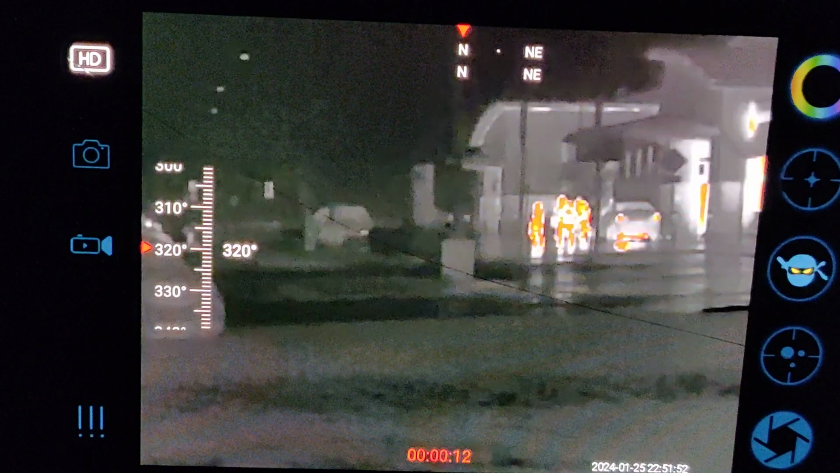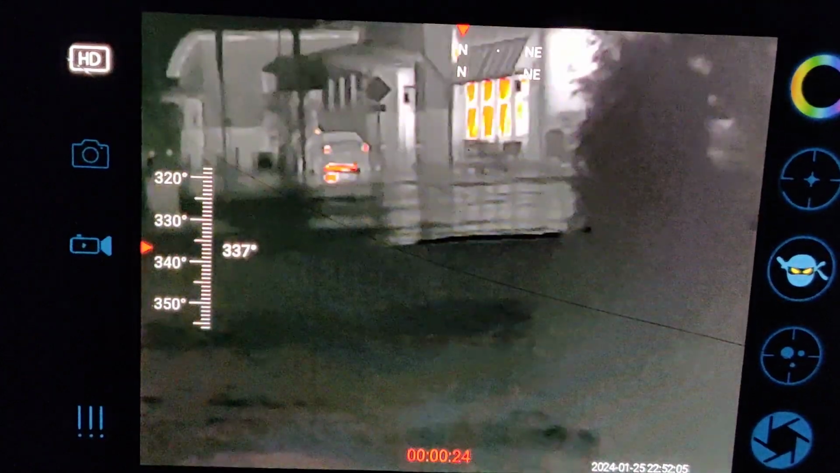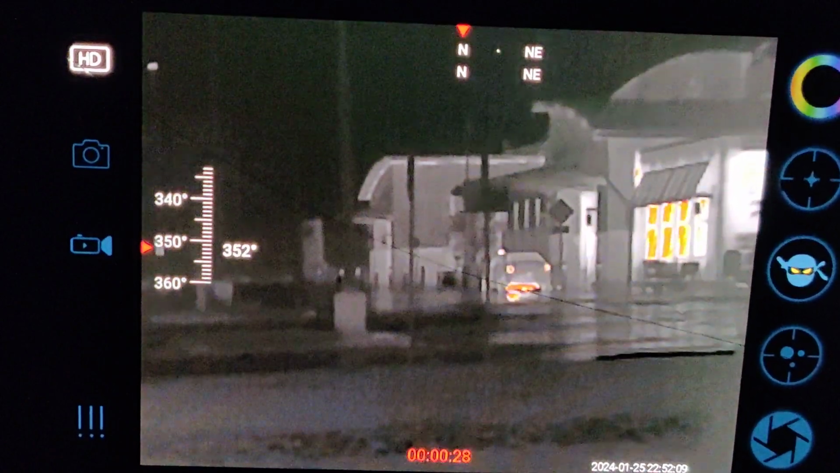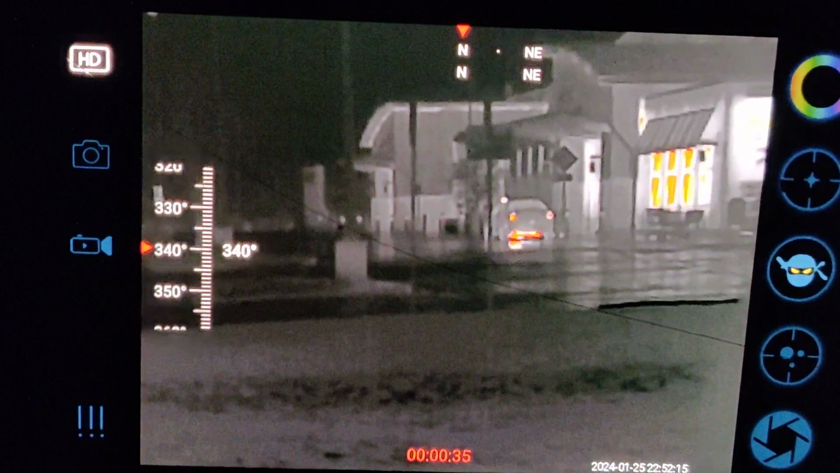There we go. Look how good that looks. That looks amazing. And you could see the thermal energy coming off the cars. You could tell who's an employee, which car's been sitting there for a while, etc., etc. And it's dark. It's dark. It's wet. It's windy. You can't hardly see anything.